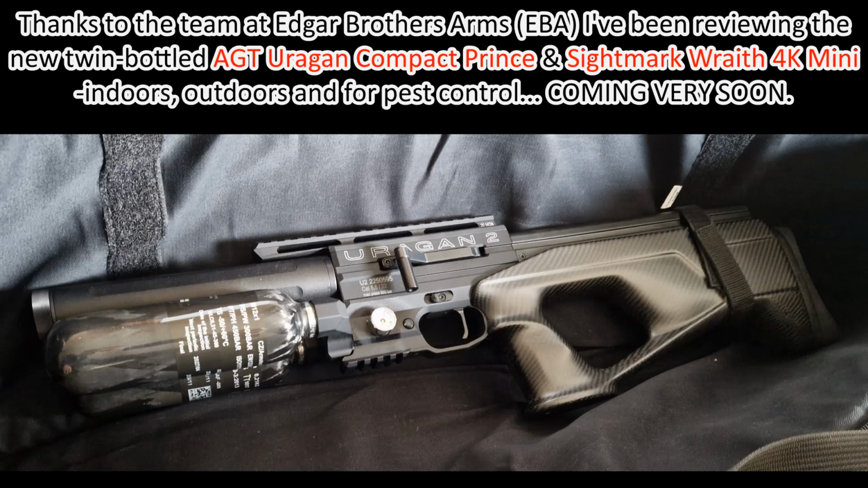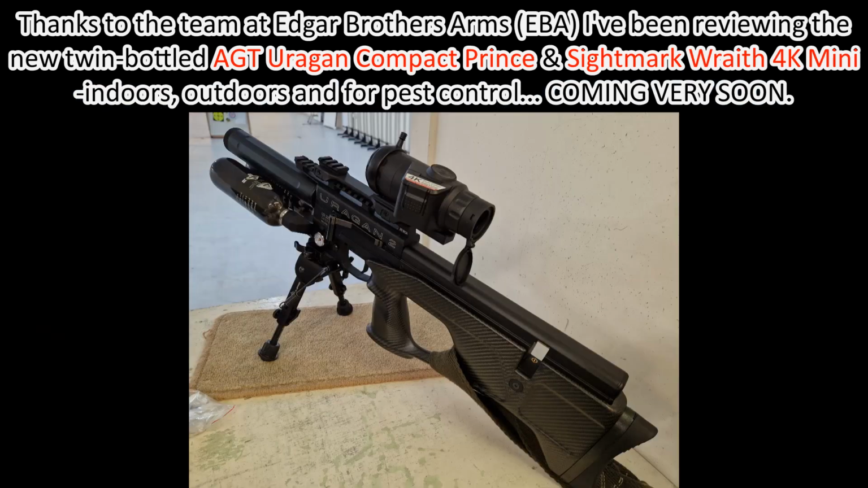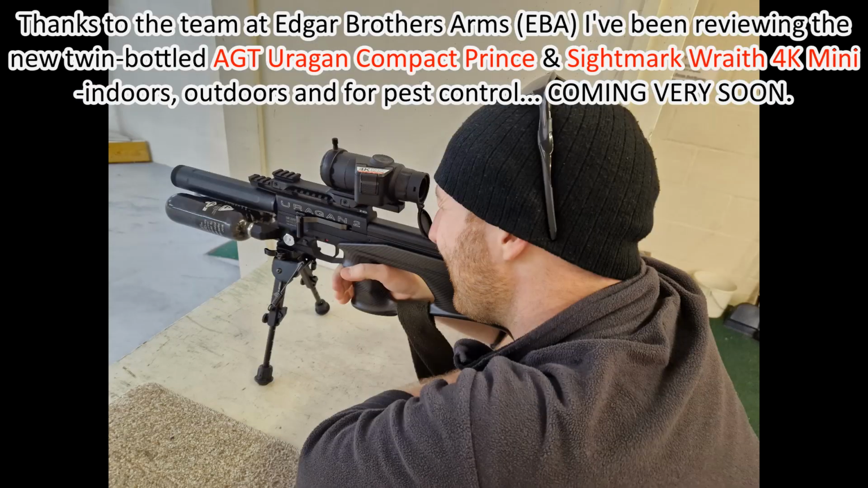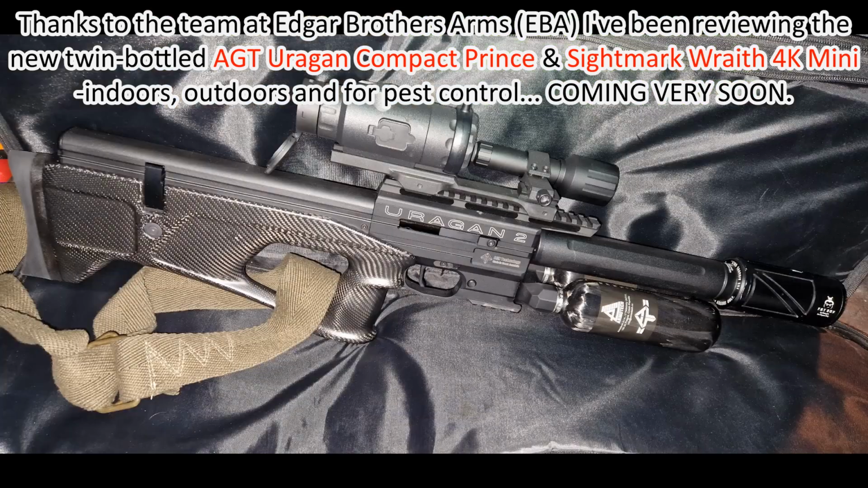As you can see, the new Airgun technology Airgun 2 compact prints with the double bottles is very space age, especially with its carbon fibre stock. And yeah, let's just say it works very well on the rats last night.